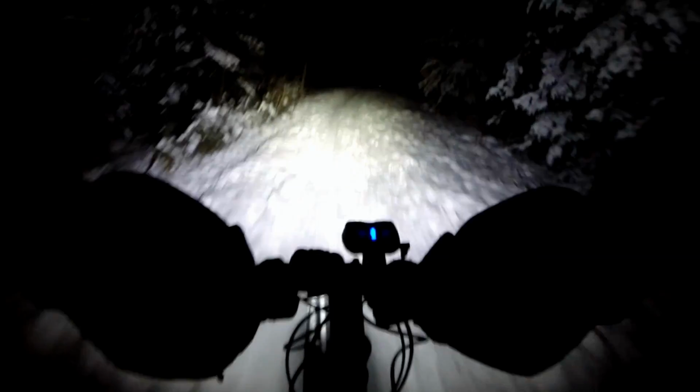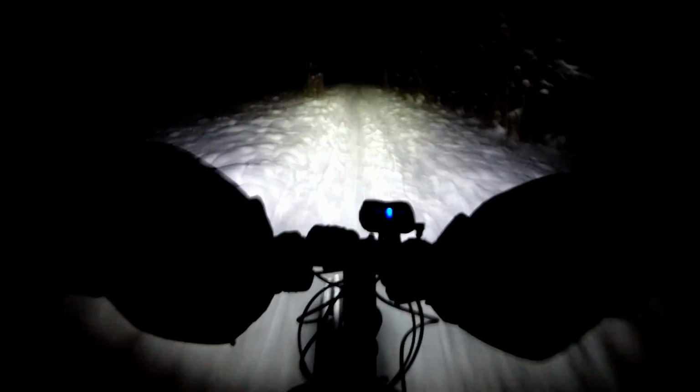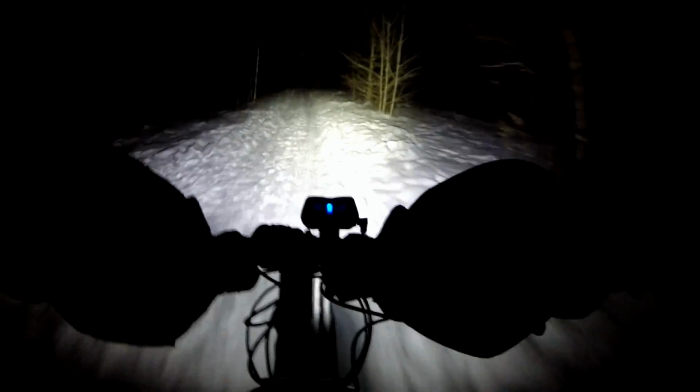Oh, and the battery on my headlamp, I had it on the 2nd highest setting. Just as I had stopped to change the battery, it started flashing, saying that the battery was low. Turned it back on and now I have it on its lowest setting, which really doesn't do much in terms of providing light. So it's not bad considering, but it's a 3.8 volt battery.